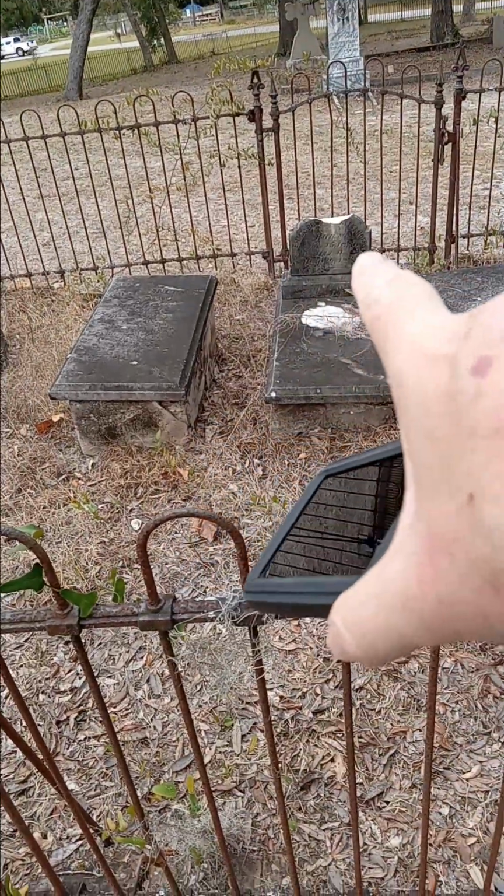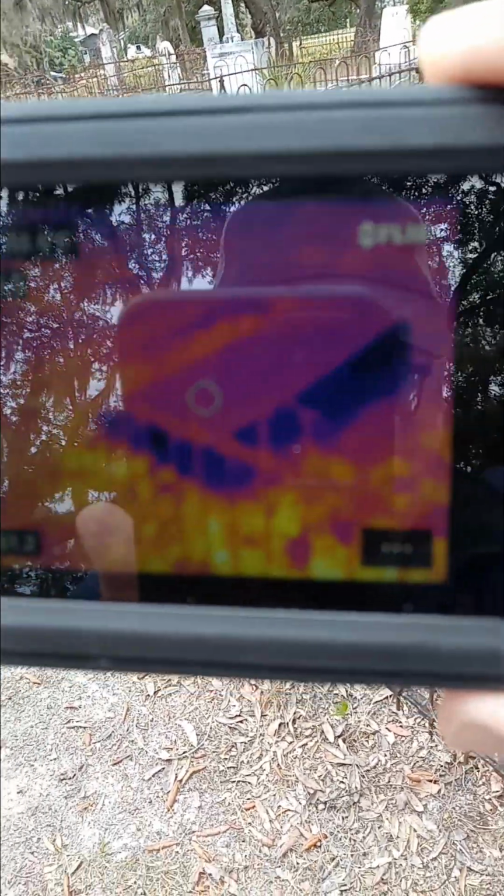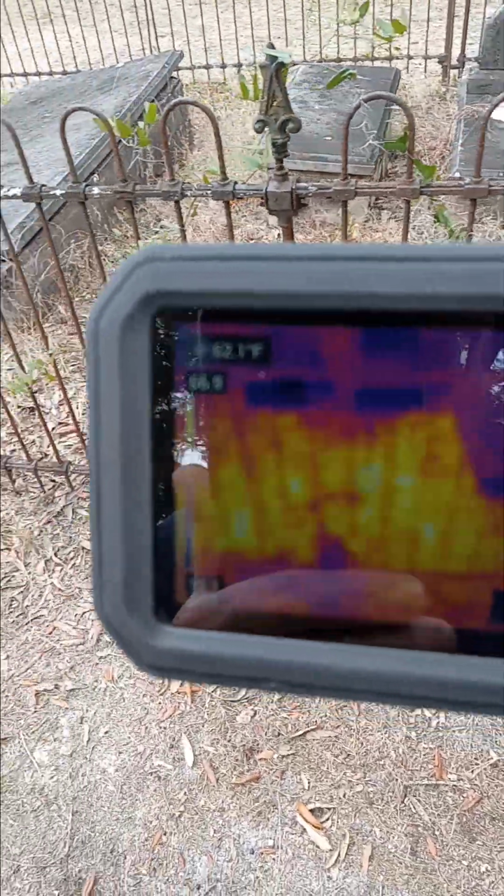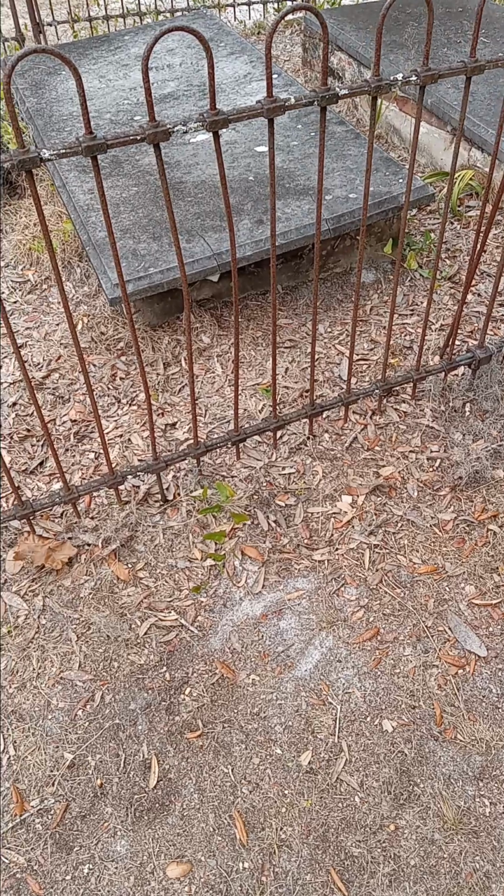That one there, I don't remember that having that white cap. It looks like something got broken off. So, yeah, I don't see any warm air coming up. Let's do out in front where the fencing is. Yeah, here's where I just did. Let's do it again.